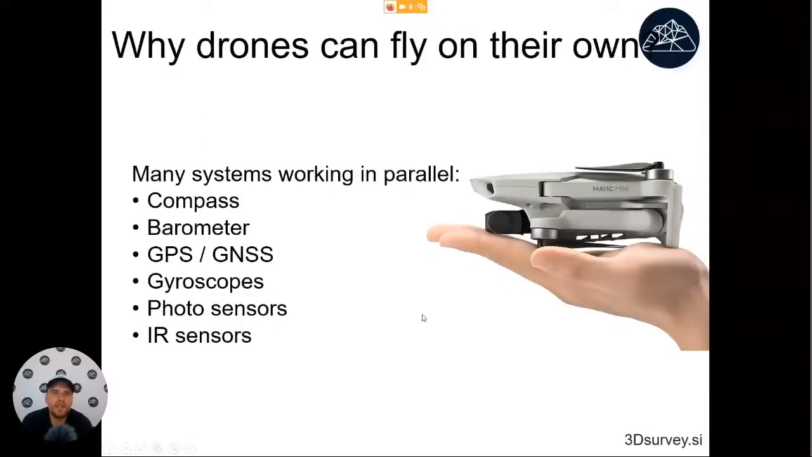So just a quick slide to let you know why the drones can fly on their own. These things really came very far. This is an actual photo of a DJI Mavic Mini drone. You can see that it can fit into the palm of your hand. But even this small device has so many systems working inside of it, like a compass and a barometer to get height.